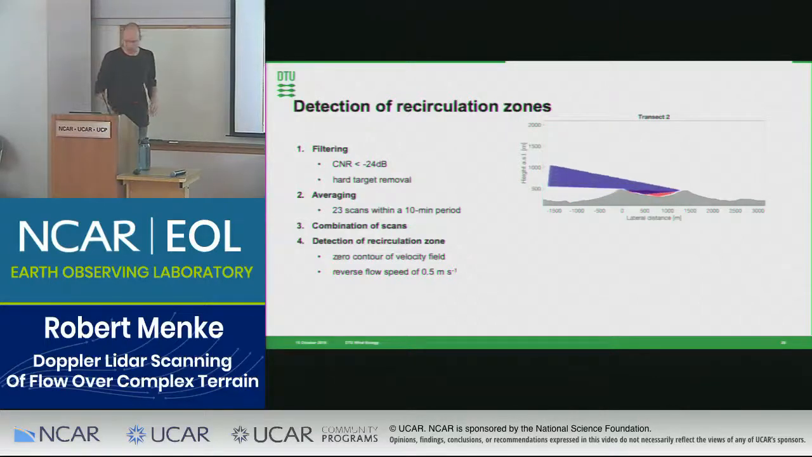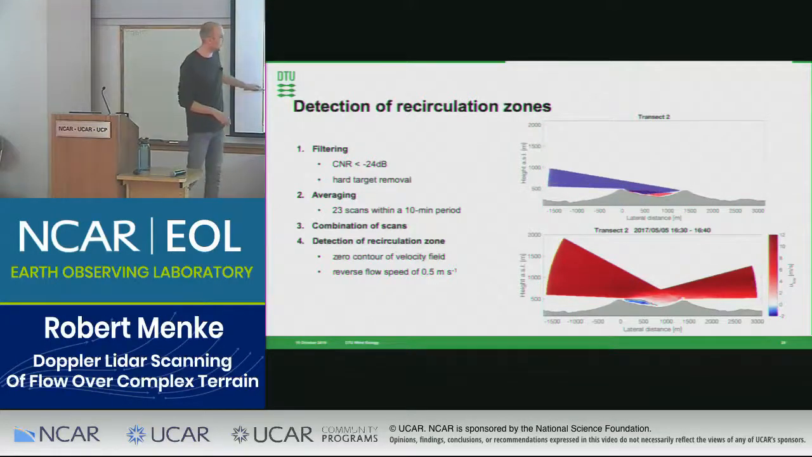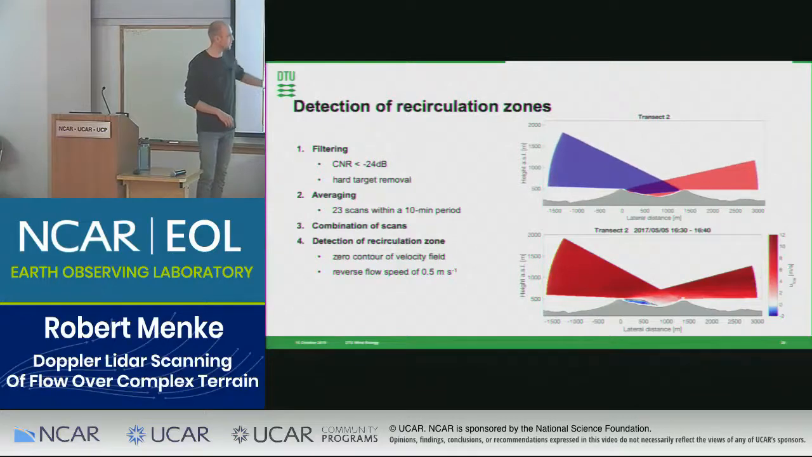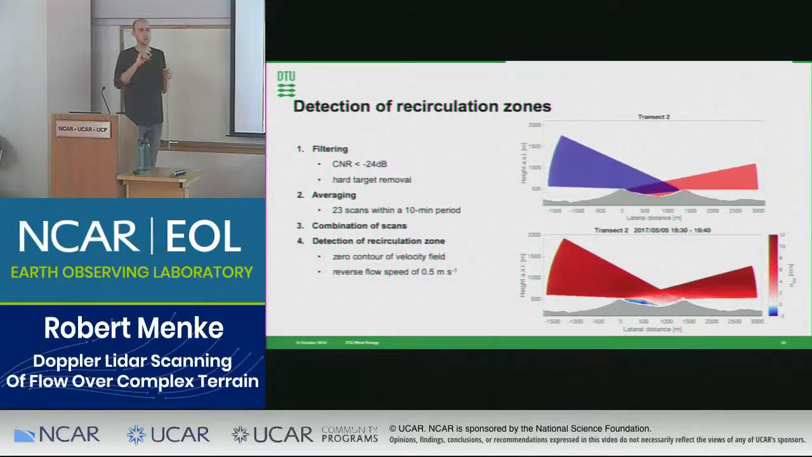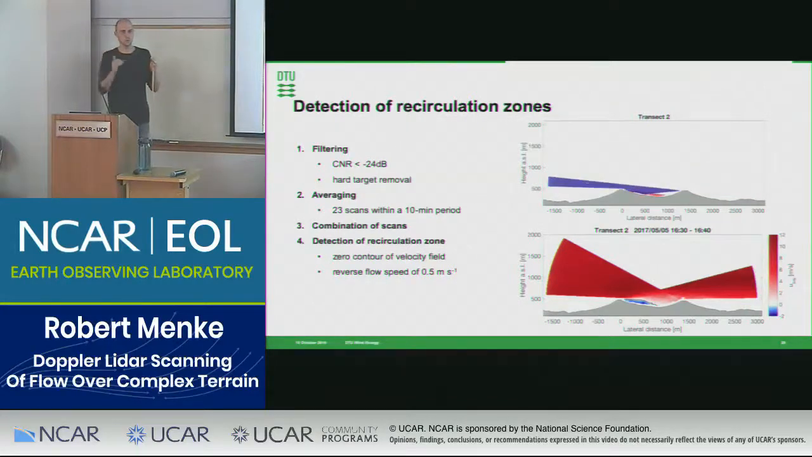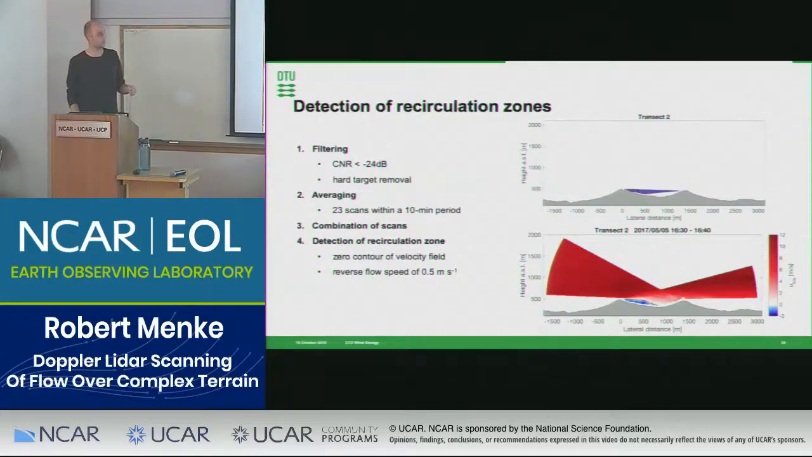And then to detect the recirculation zones, I have here an example plot. We have wind direction from left to right, and in blue you see the recirculation zone area. We defined it by the zero velocity contour in the plot, which gave us the area of flow that is moving in the other direction. And we had a requirement that the reverse wind speed should be 0.5 meters per second within the recirculation zone for it to be counted as a recirculation period.